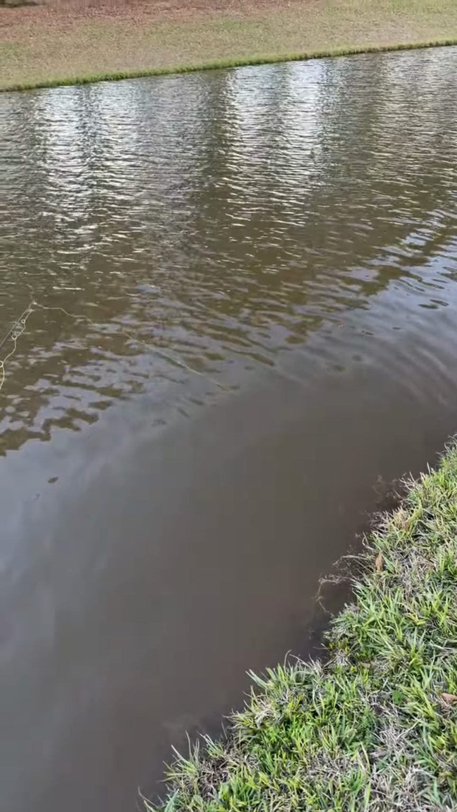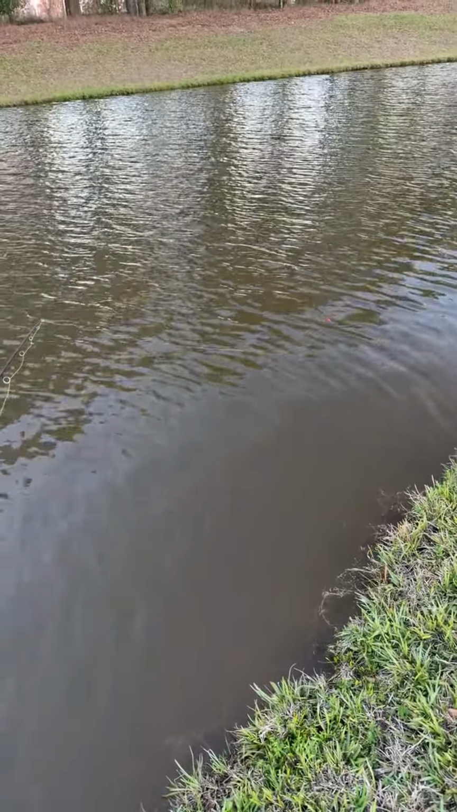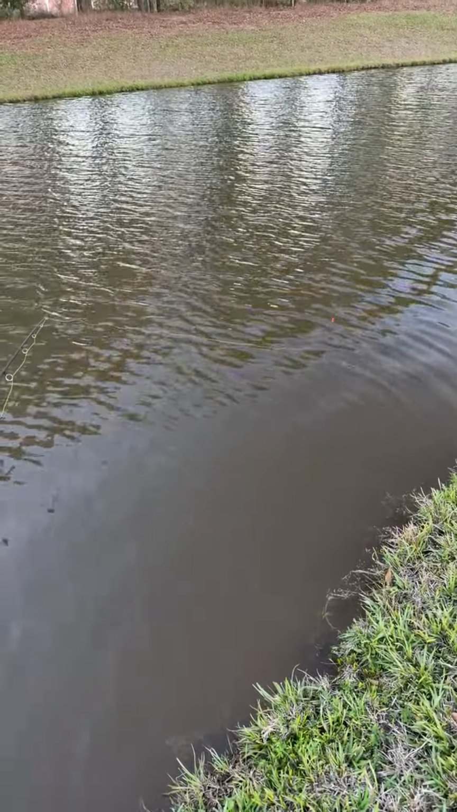Paul, I have a technique called walk the bait. I walk along the bank and throw my bait about 10 to 15 feet behind me.